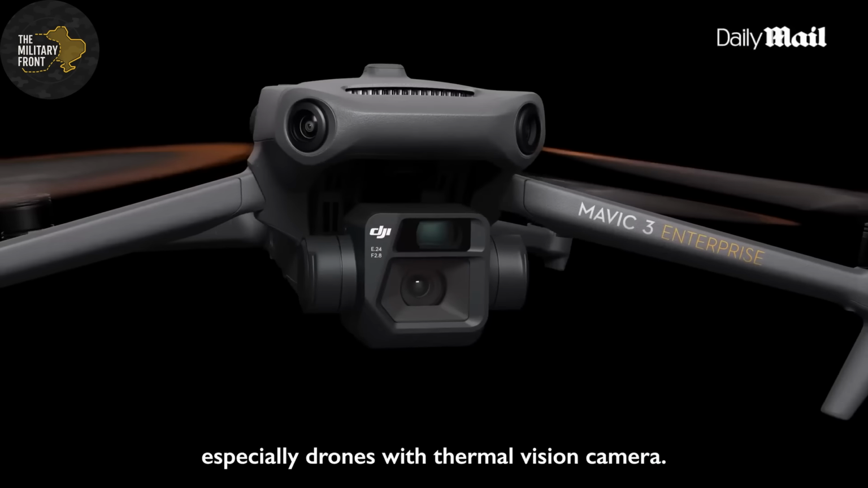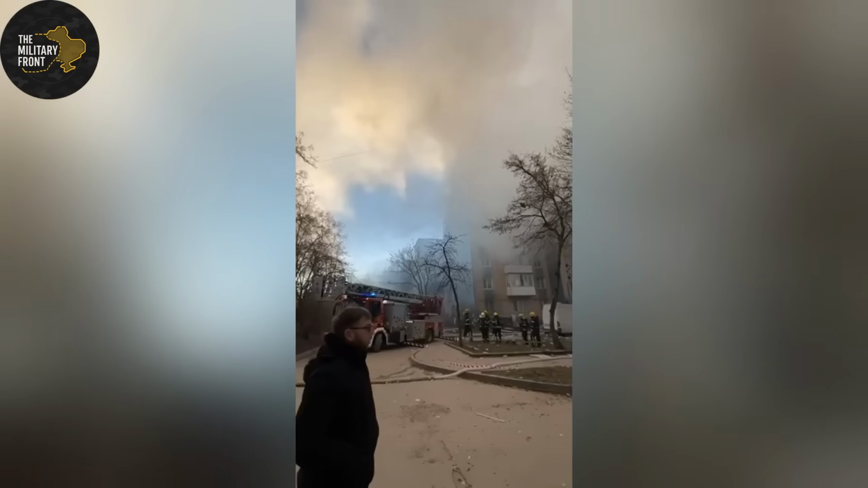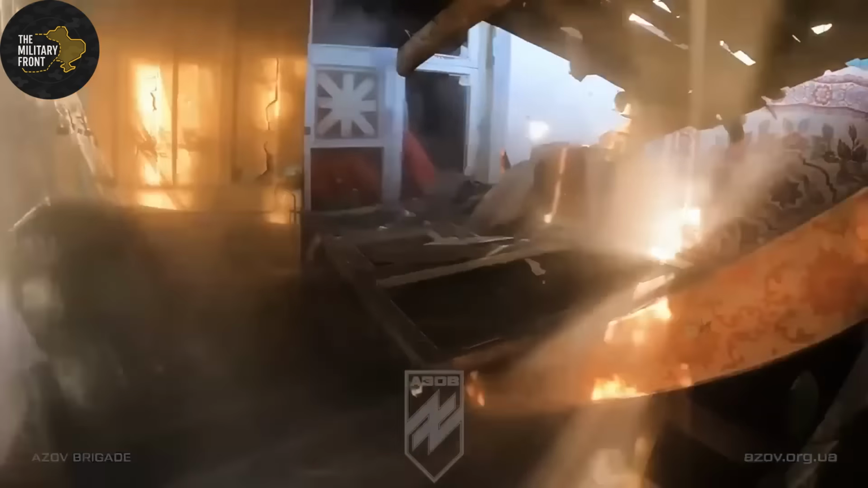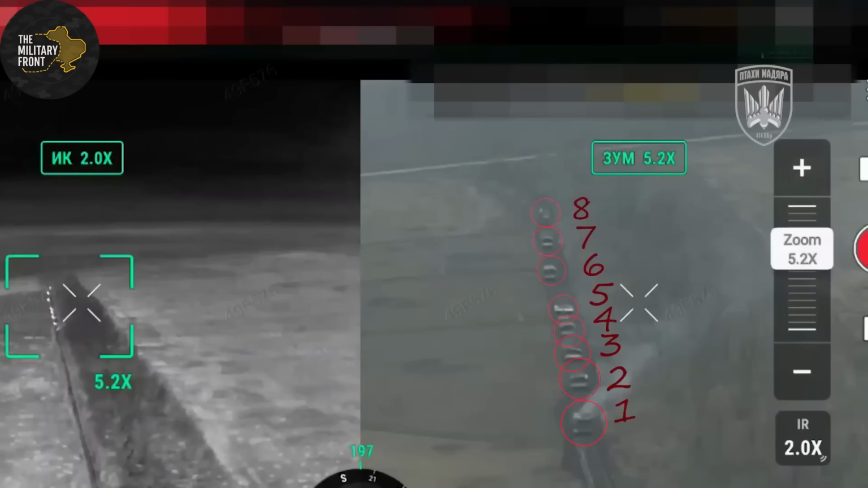But the raw tactical advantages don't fully capture the story. The psychological impact of FPV drones on Wagner forces proved absolutely catastrophic to unit cohesion and combat effectiveness. Imagine this scenario from the perspective of a Wagner fighter.